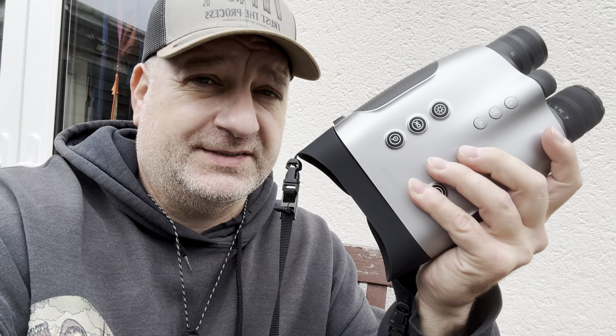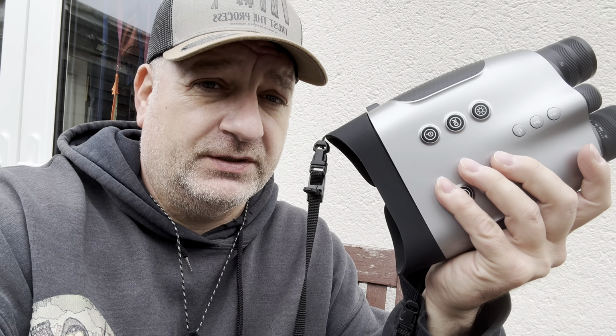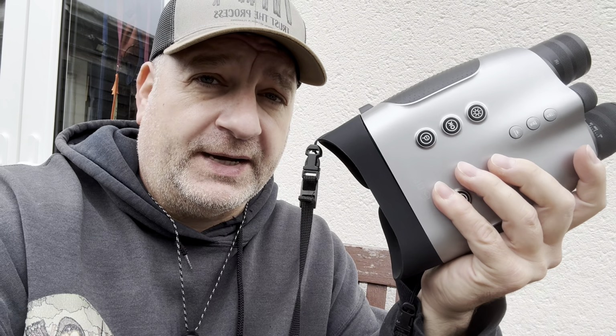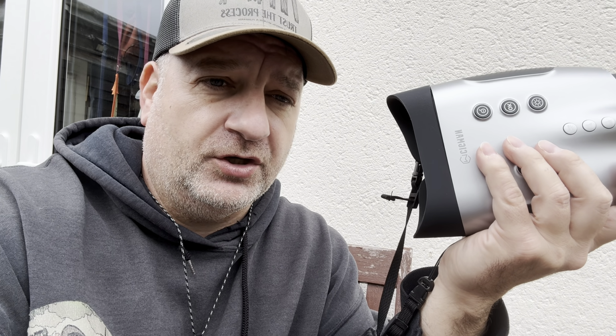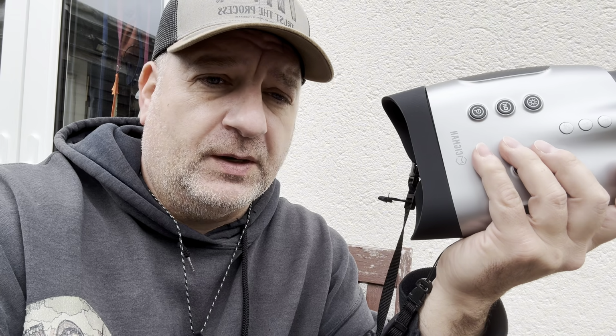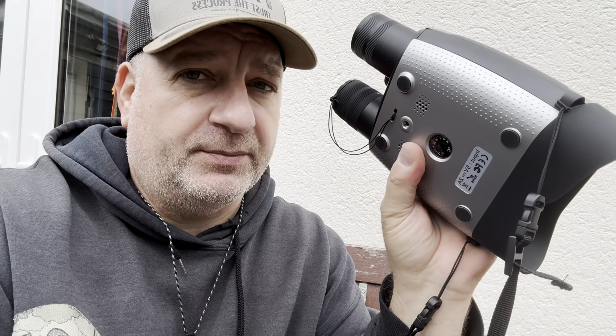The battery again is 5,000 milliamp. It's a lithium battery. You can have this running for 16 hours, which is really good. The weight is 1.4 pounds, so that's why I had the shoulder strap on and was using a tripod. It was a bit much holding it up for a long period of time. My little arms hurt my shoulders a little bit. Comes with a card, and again you have a thermometer on the bottom.